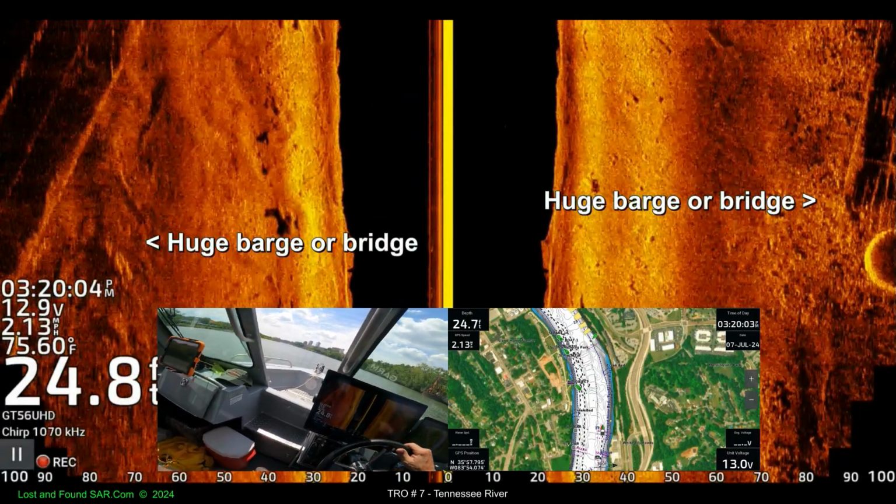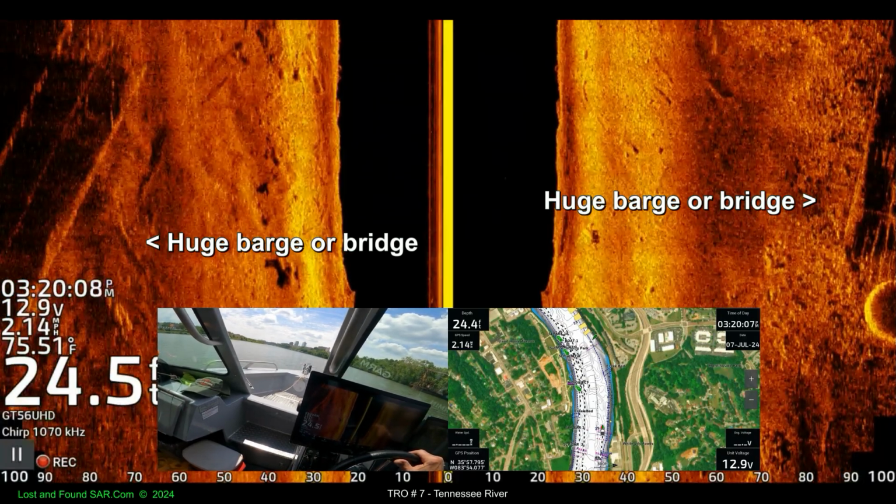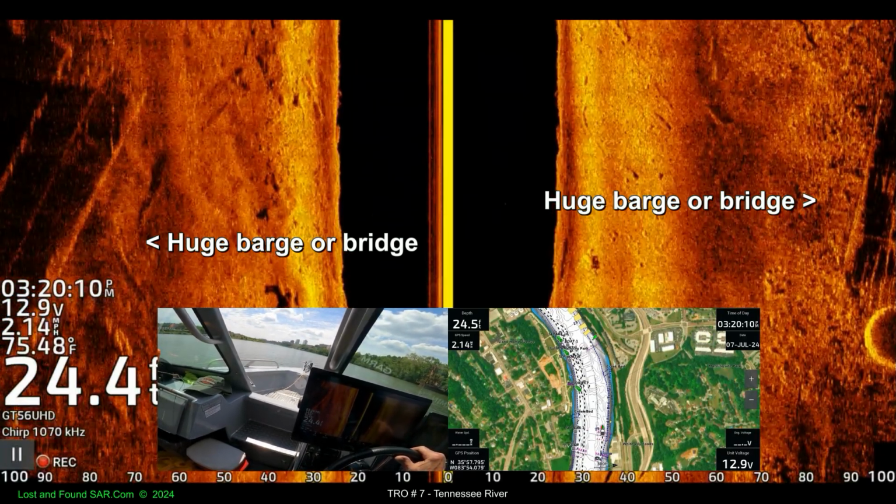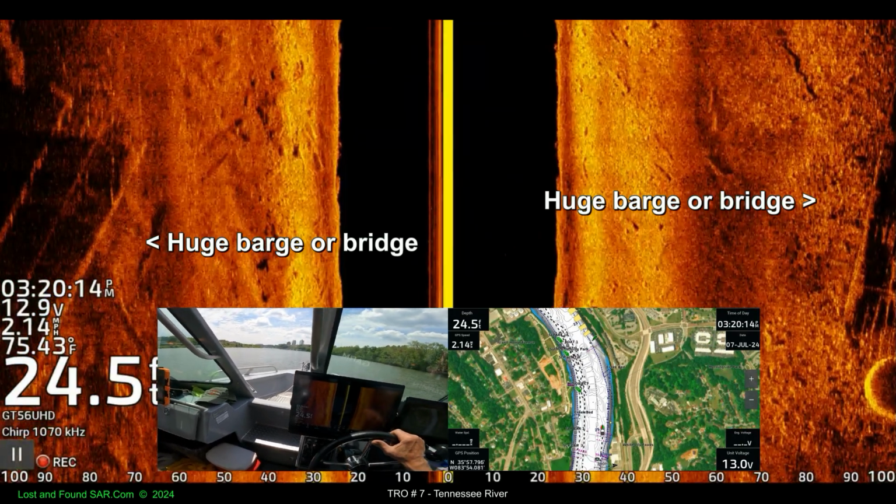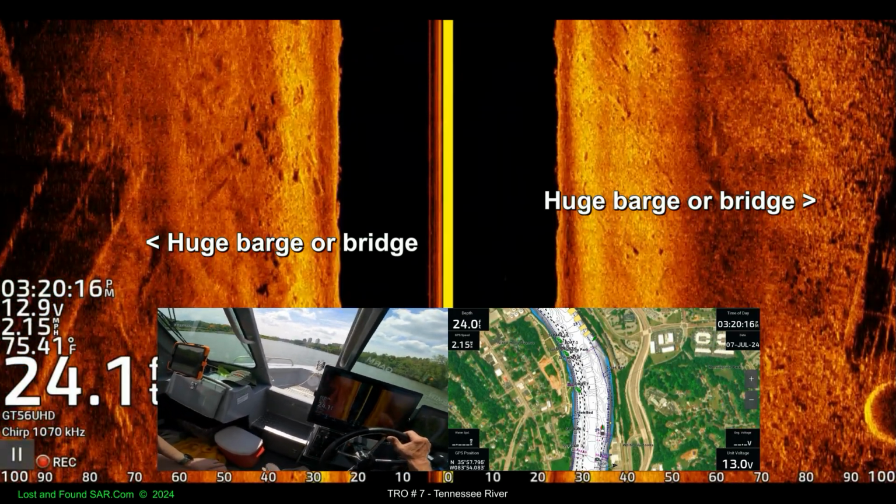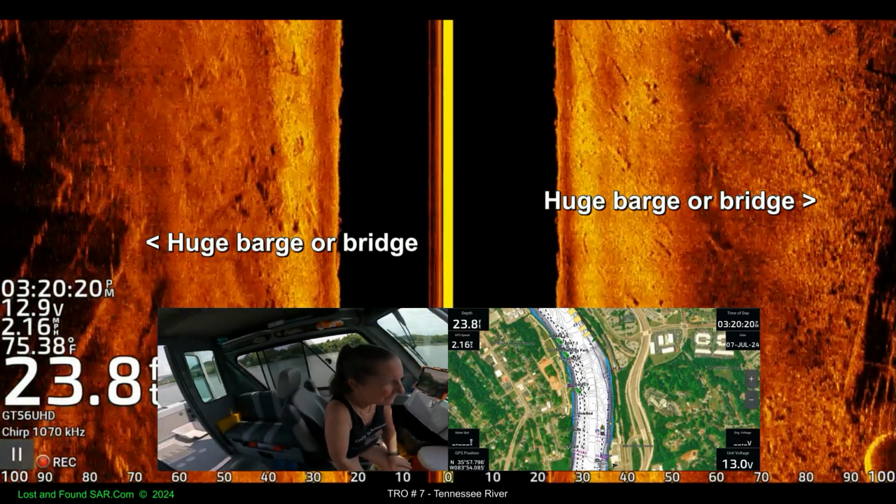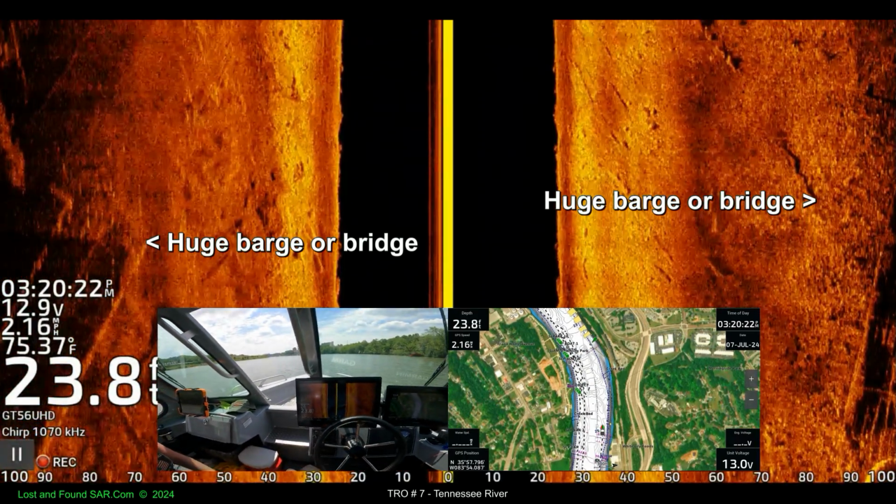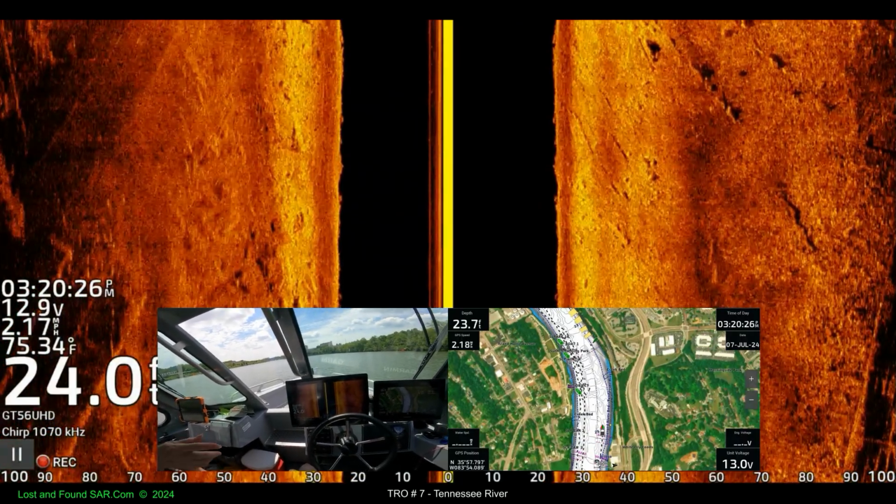Never seen that before. That looks like another big barge or something. Yeah, it does. Or is it some geological phenomenon? I've never seen that. It can't be that, but it's a new one. Another barge. This is where barges used to park.